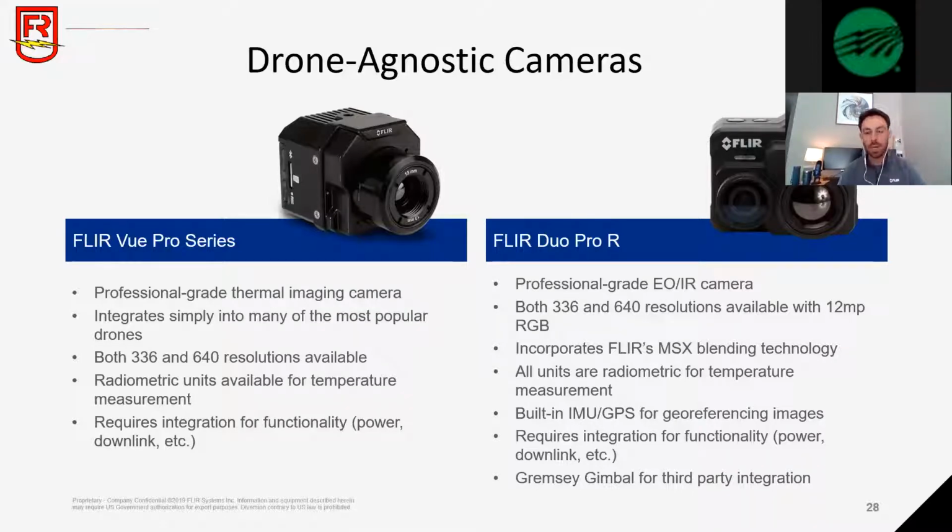So when you see our cameras have an R at the end, that means that the camera is able to output radiometric data, meaning you have temperature values within every single pixel. If it doesn't have an R, that doesn't mean that it's not capturing radiometric data. It's just taking the average of multiple pixels around your main target, so it's not going to be as accurate. So the View Pro comes in a radiometric and a non-radiometric option.